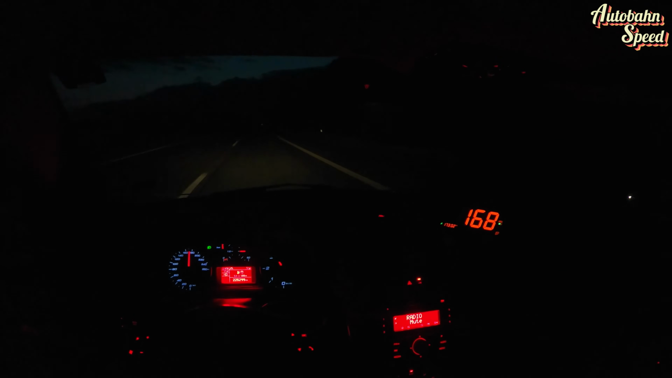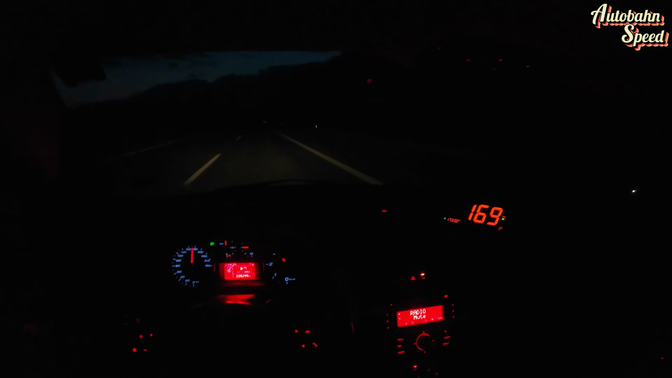Now when we go a little bit downhill, we can push it to 170. There it is. Well, not 169. Come on, come on. Oh, there it is. Yeah, that's the top speed of the car. So you can just floor the pedal, but it doesn't go any faster.